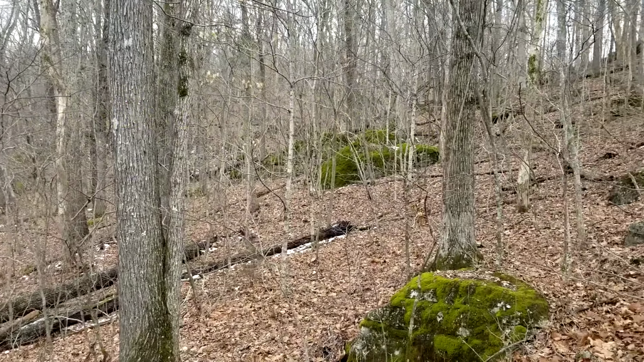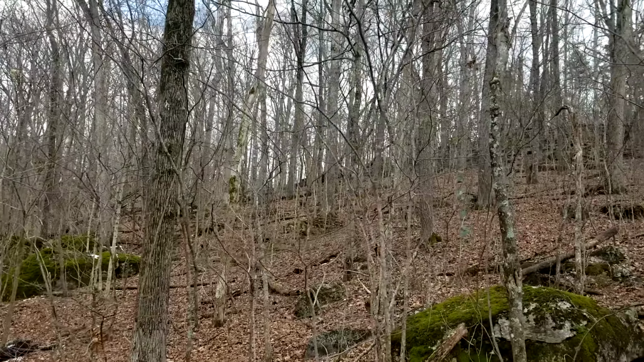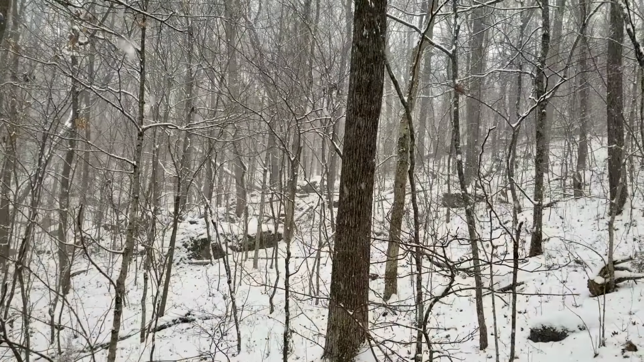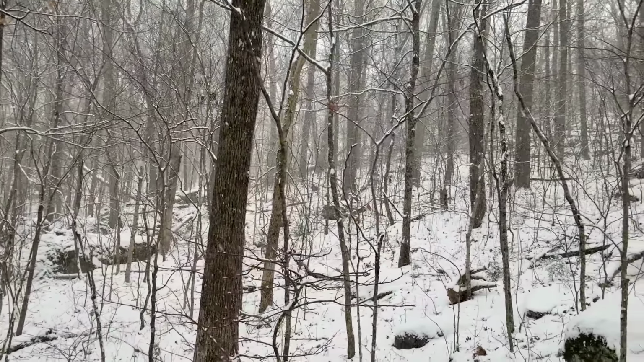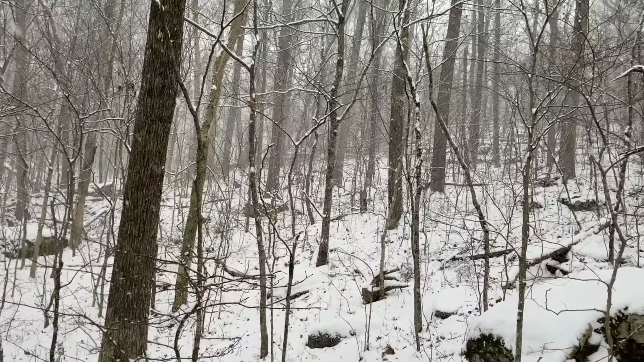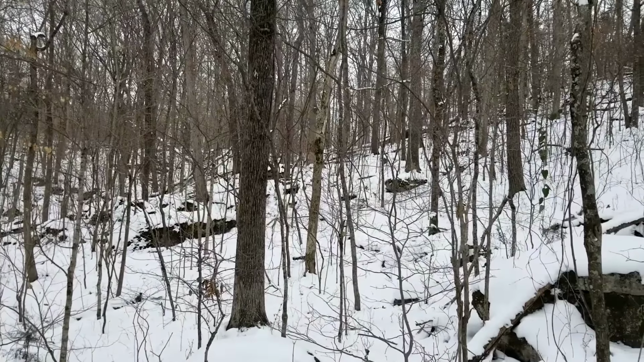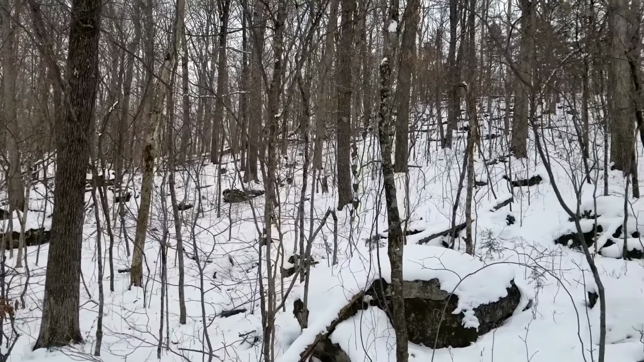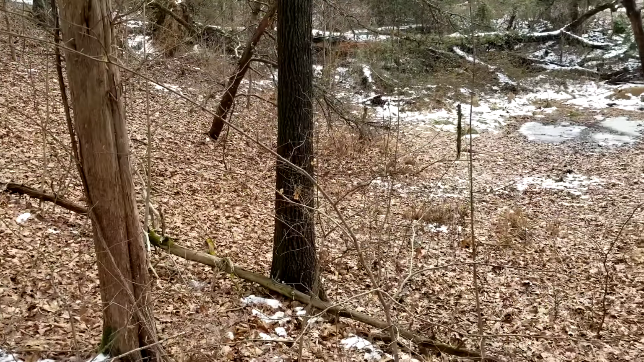Now here's what it looked like when I pulled the cards for this video. Snow just about all melted away. But here's what it looked like right after the snow and during the snow, just before it quit. Beautiful snowfall. Here's what it looked like after it was done. It just turned cold, single digits, down to 0 at night a couple of nights.